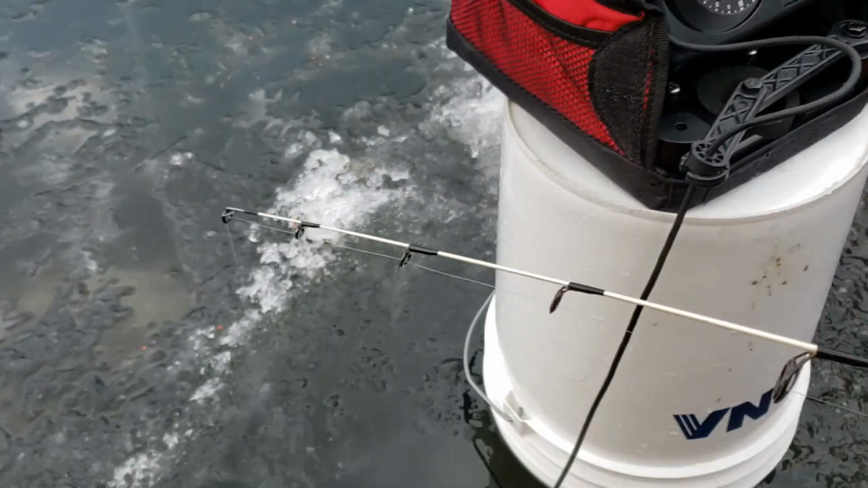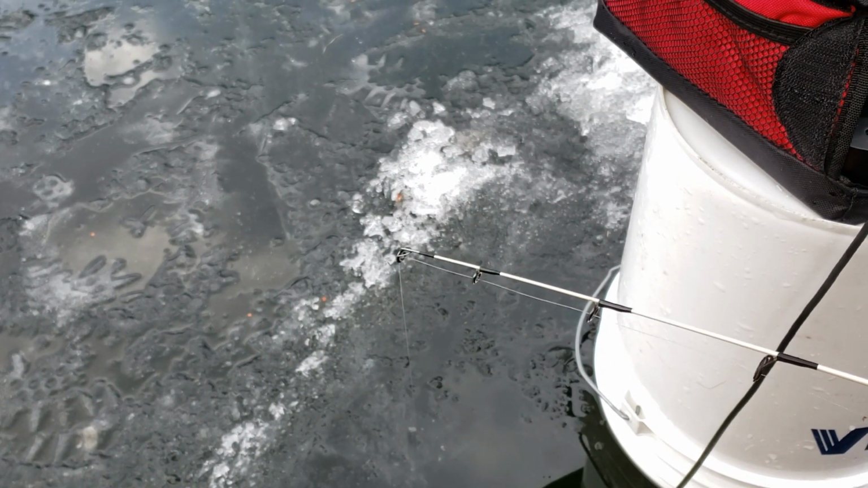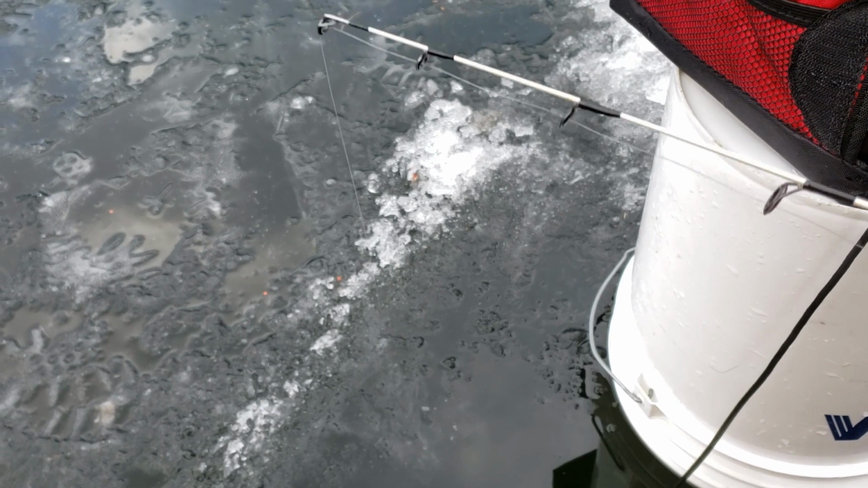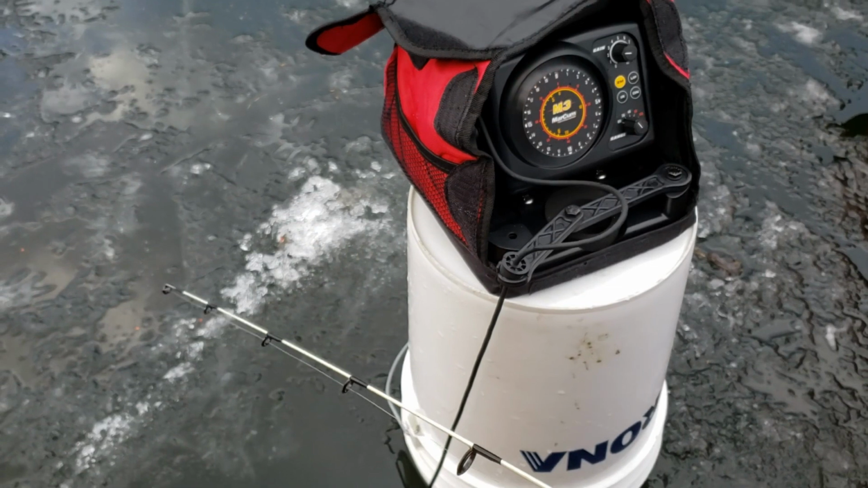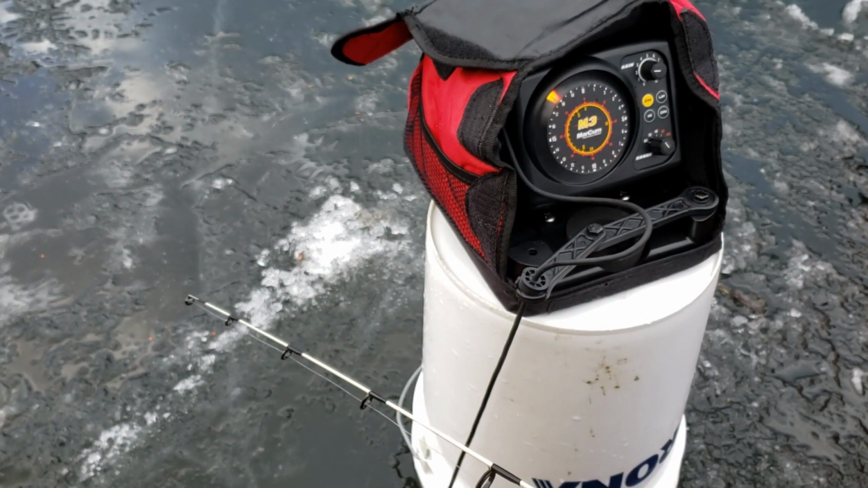Oh, getting bites. Come and get it, baby. Go down. We're gonna get him to chase. Oh, there we go. Bait. The fish is sitting right in the screen. It's looking. Oh man, this sure changes the game for ice fishing when you're using the Marcum Technologies. Just lets you know what's going on down there.